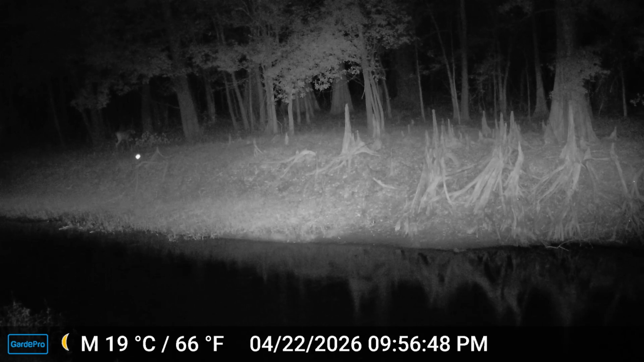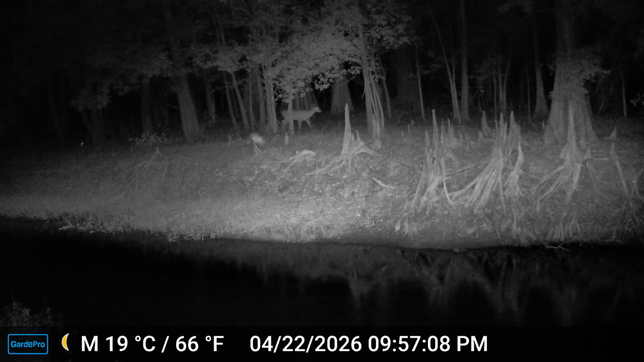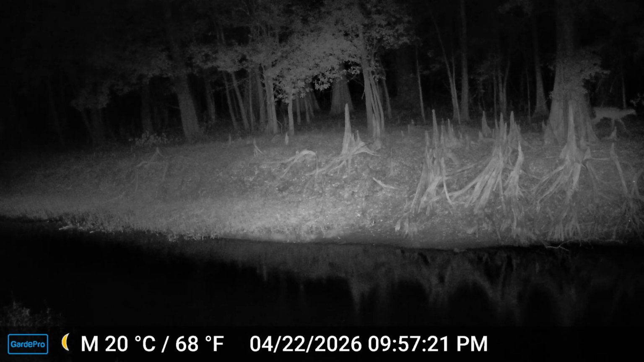Alright, so now we have the deer here. So here in Florida we have the white-tailed deer. So most people already know that. Some of the more northern states and the western states have mule deer and black-tailed deer, as well as the white-tailed deer. And then you get the gazelles, and on up north you get the elk and the moose, stuff like that. But here in Florida we just have the white-tailed deer, and then the key deer way down in the Keys.